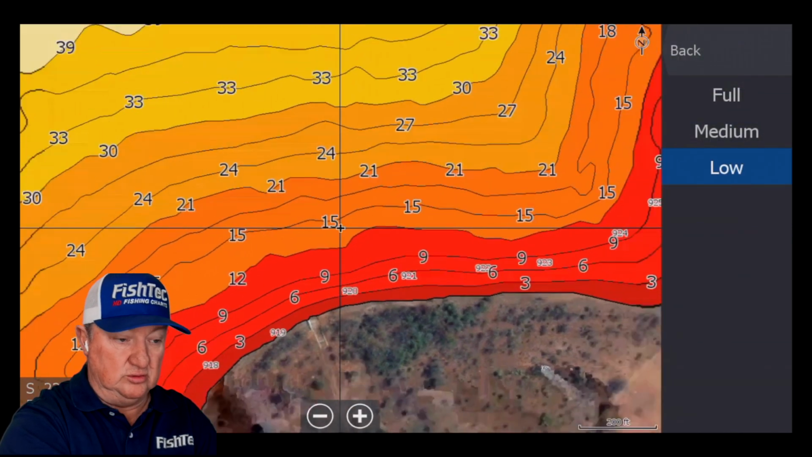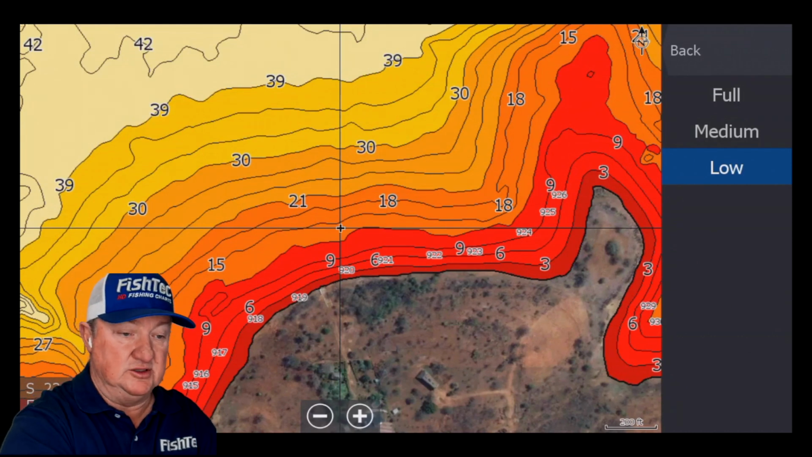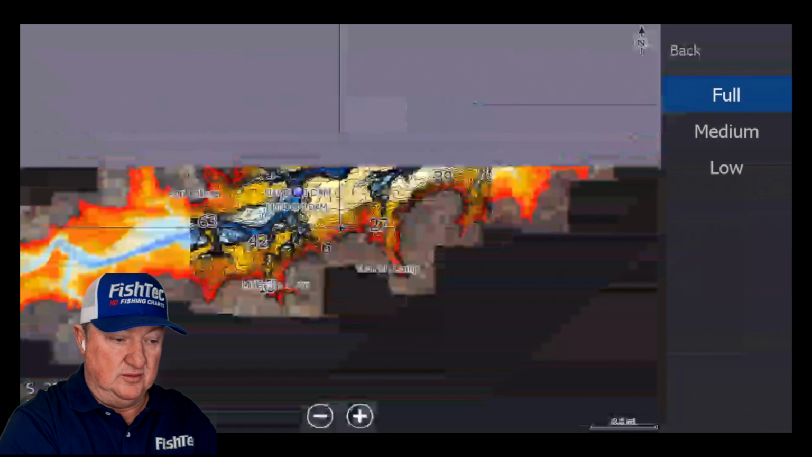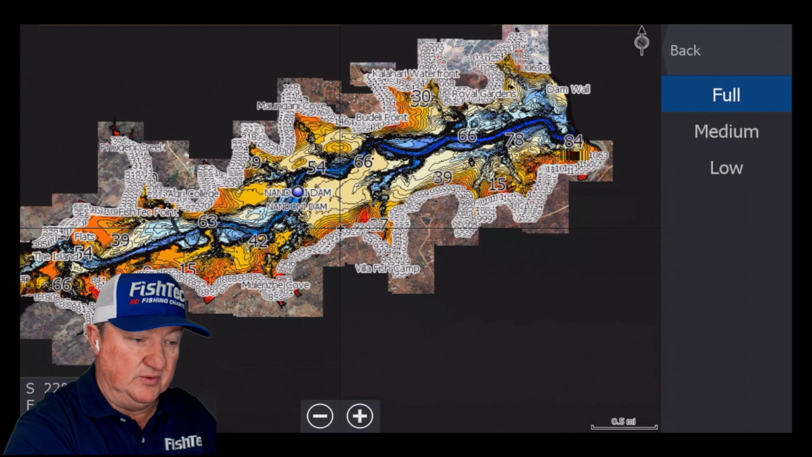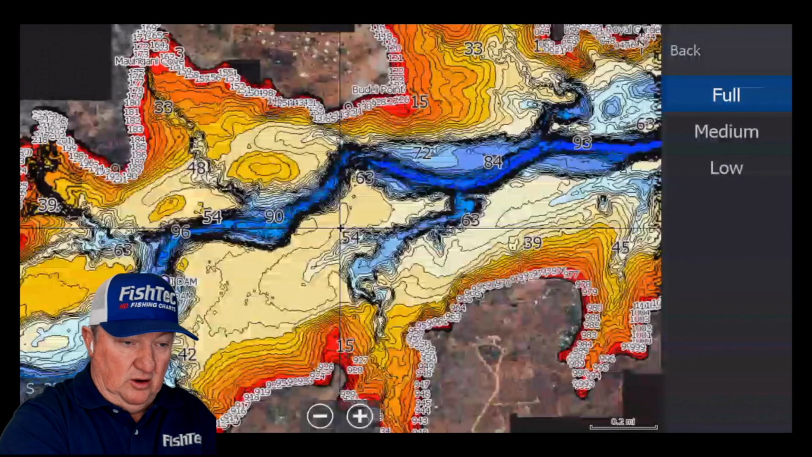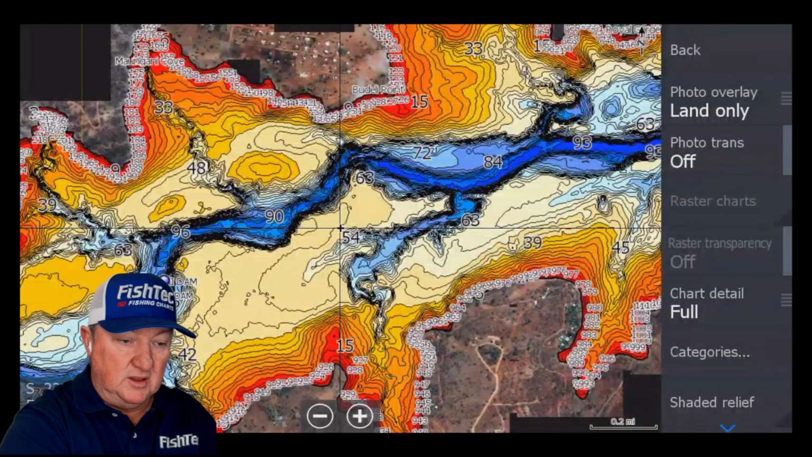But if your focus is on the photos, you're busy working with the photos, then I suggest you change that back to full, and you'll see where they are all along the shore from quite a high zoomed out level. Okay, so that's what you're going to get on your photo overlay as full. I mean land only.